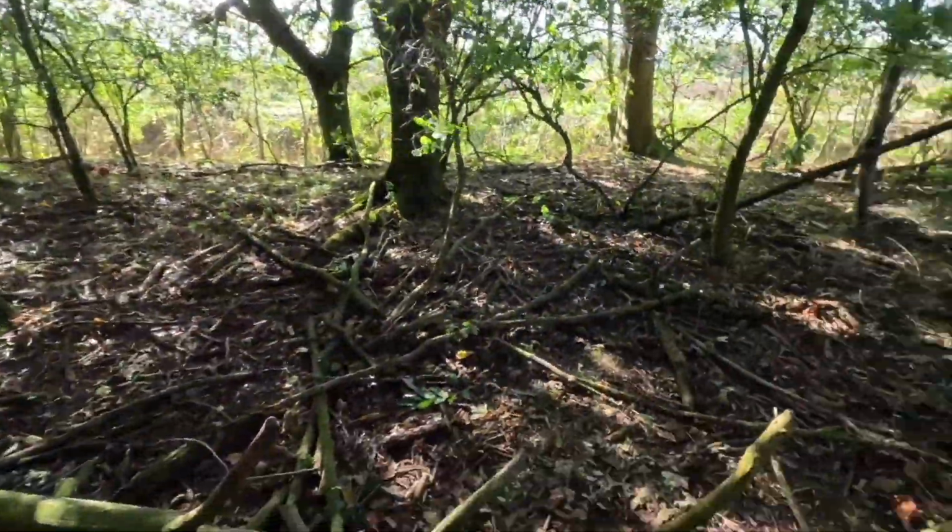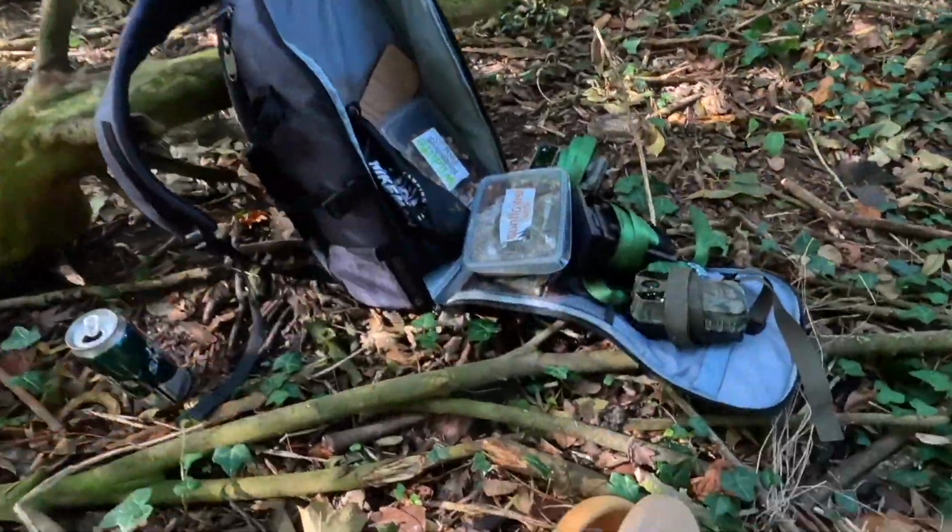Hello, welcome. Right, we're setting up another experiment for the animals. Now, this one in particular is, I'm pretty sure, possibly for a bird, I doubt it. I'm pretty sure it's going to be for the squirrels and badgers. But it's going to be fun watching them trying to get the food. So I ordered this off Etsy, of all places.